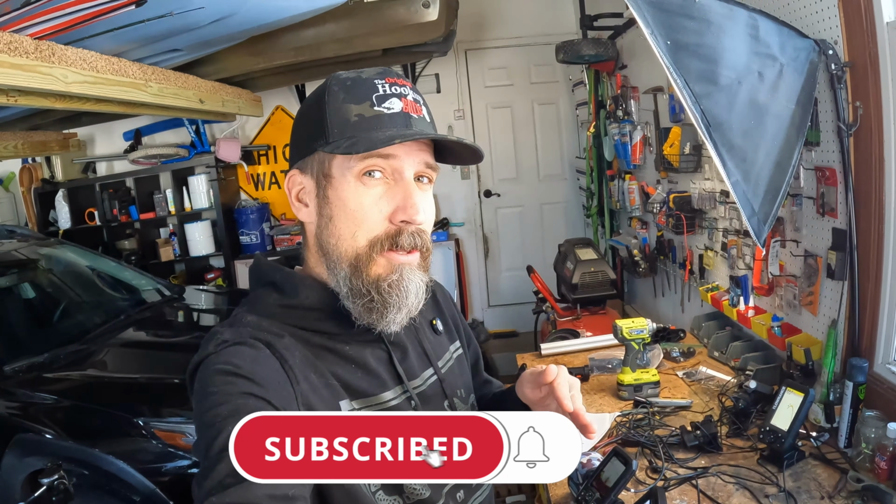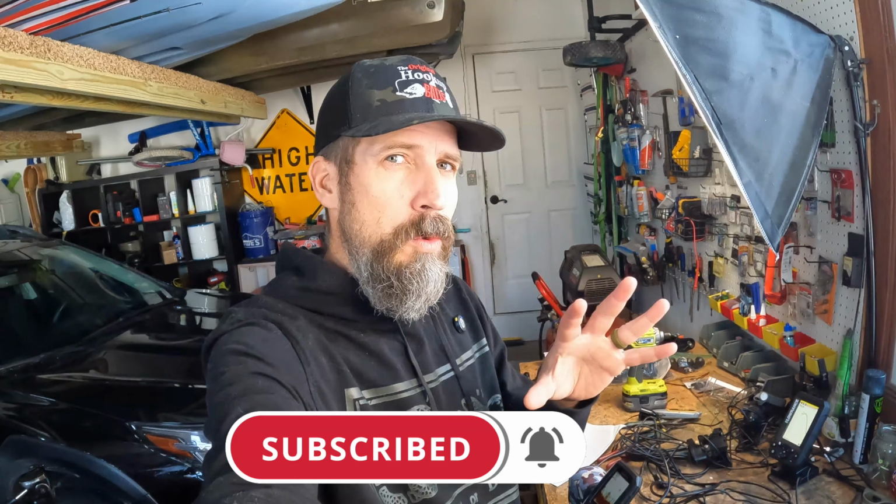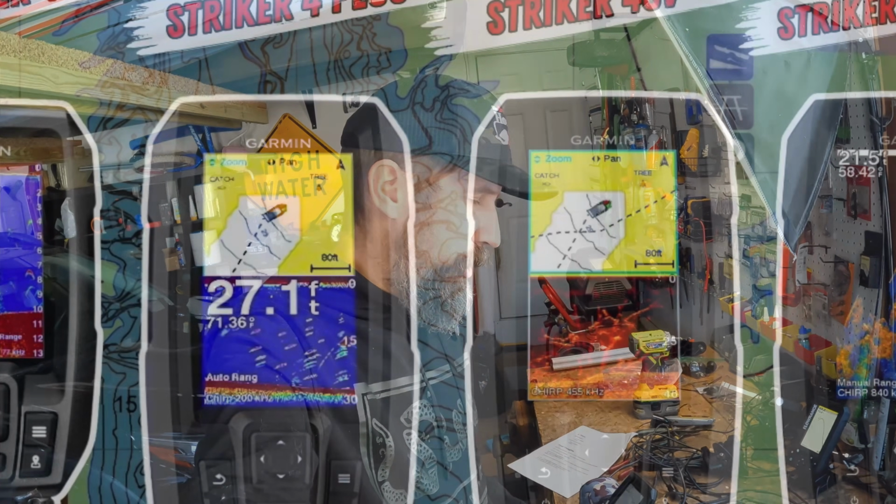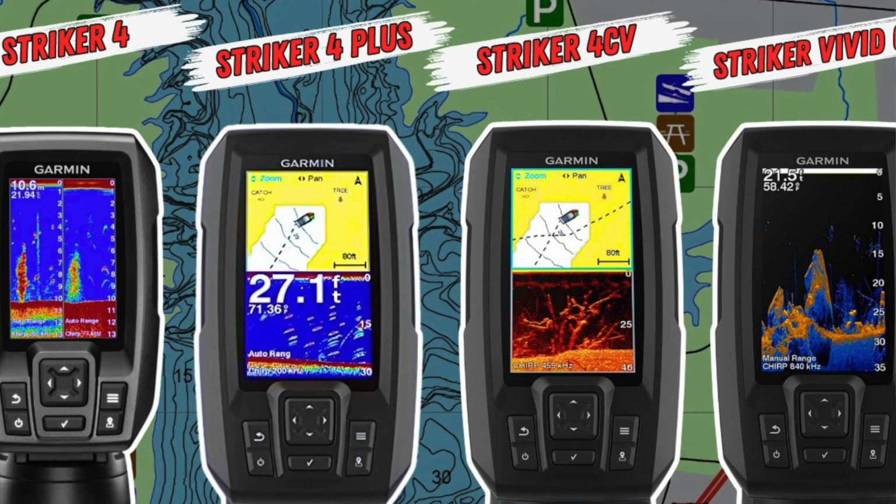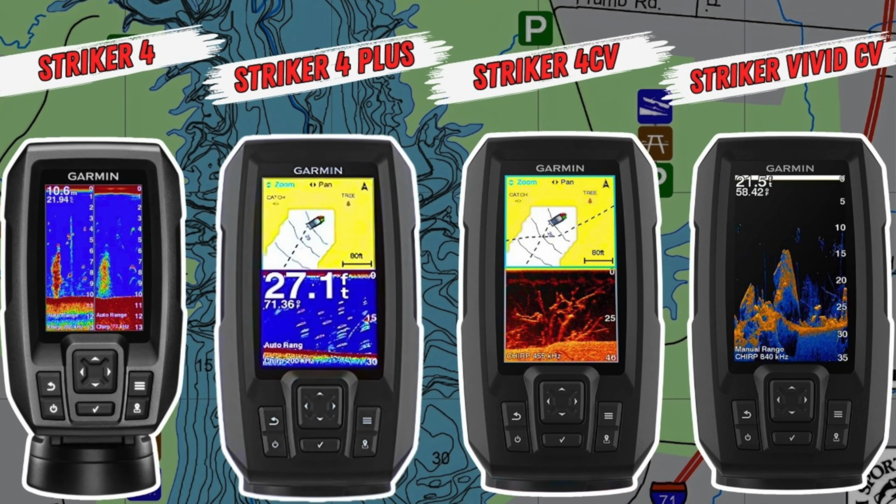So if you've gone through these features, you're like, oh yeah, it's pretty clear who the obvious winner is. And for you, if that answer is Garmin, well, hold on one second. Because Garmin actually makes 4 Garmin Striker 4 units, all with different features that range from $130 to $180. And you're definitely going to want to watch that video before you spend a single dollar.